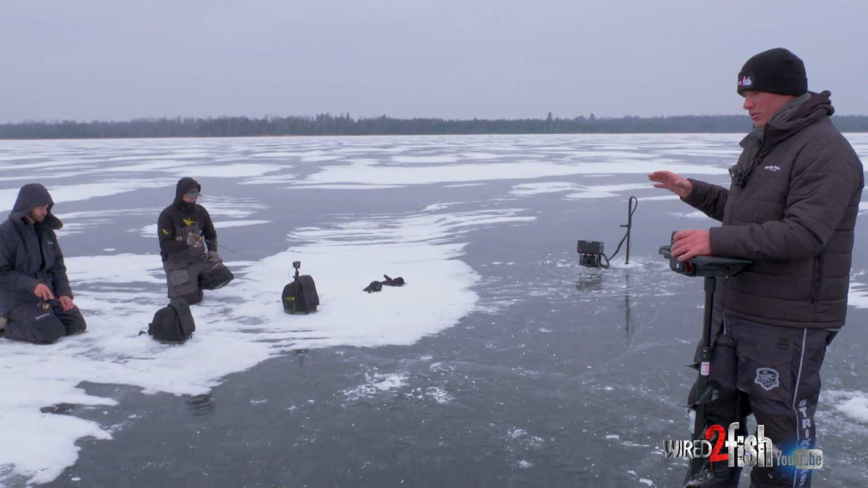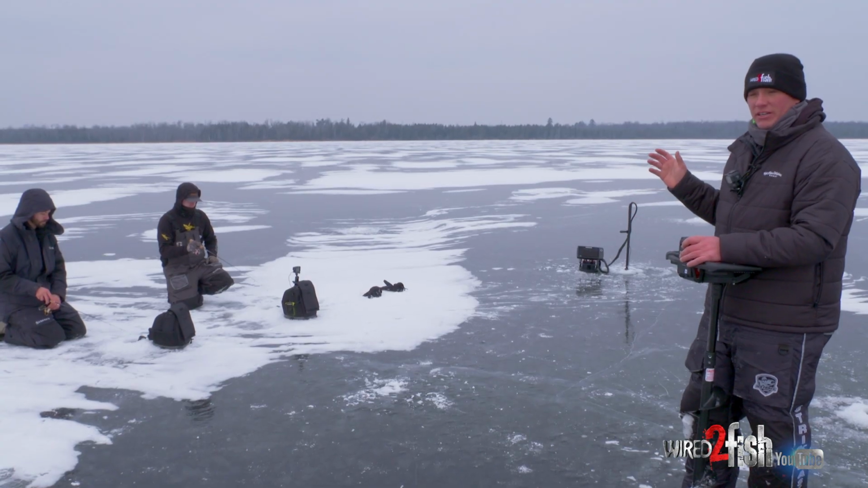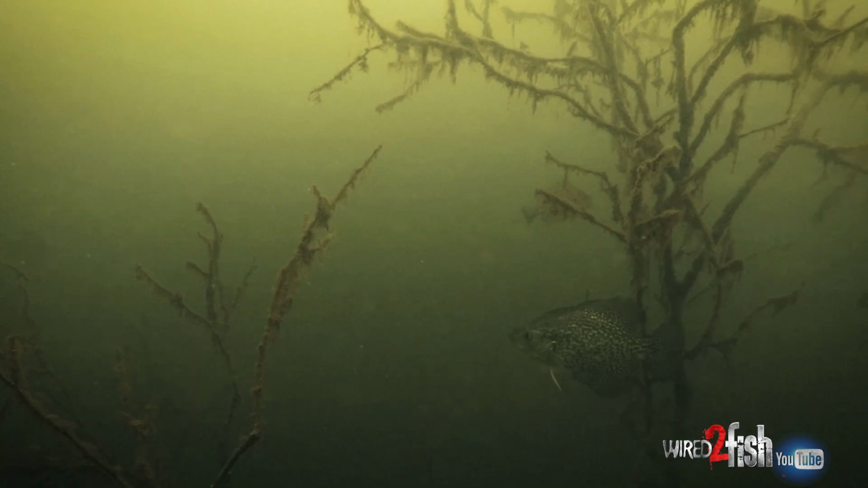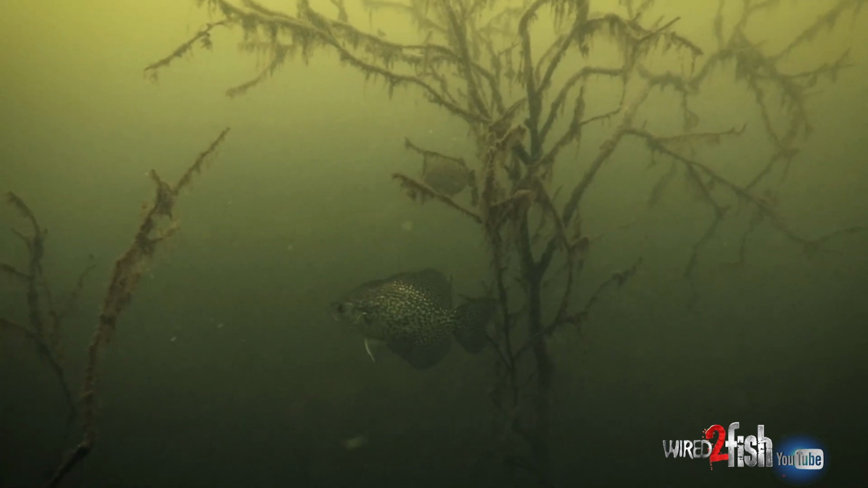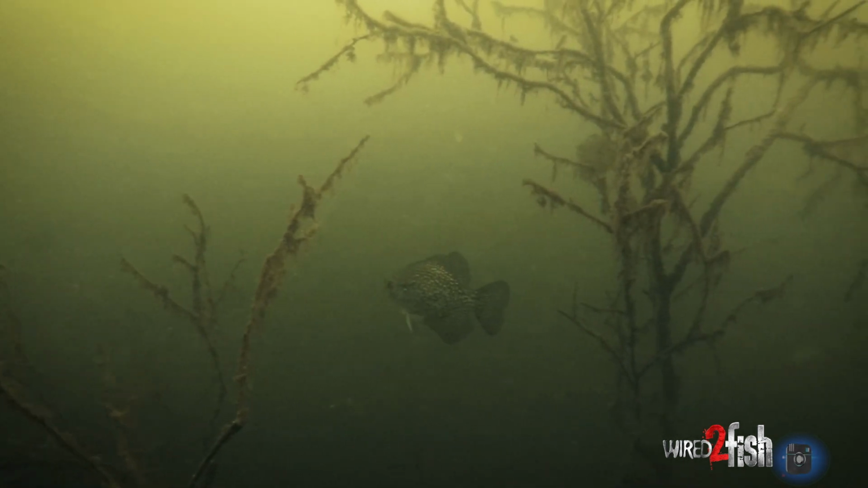These trees, they'll hold insects, they'll hold bait fish, crayfish. It's like its own little environment down there. But it's a major point of interest for an area that just has a vast expanse of nothingness.